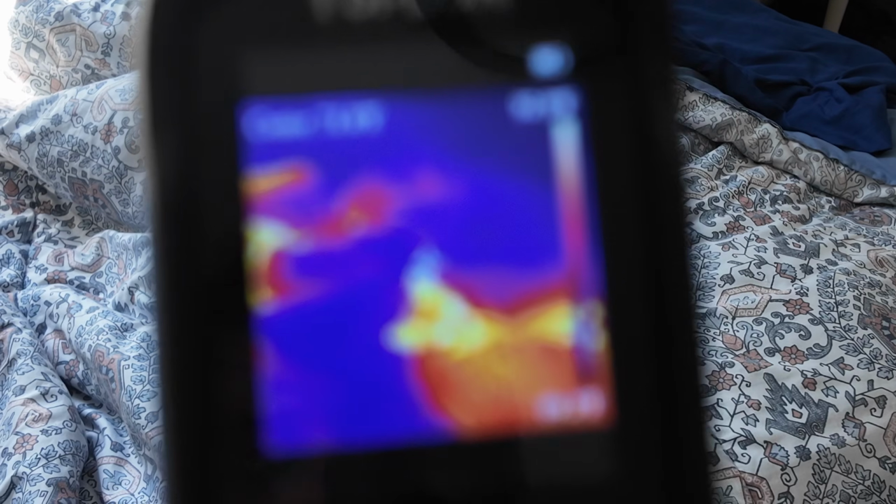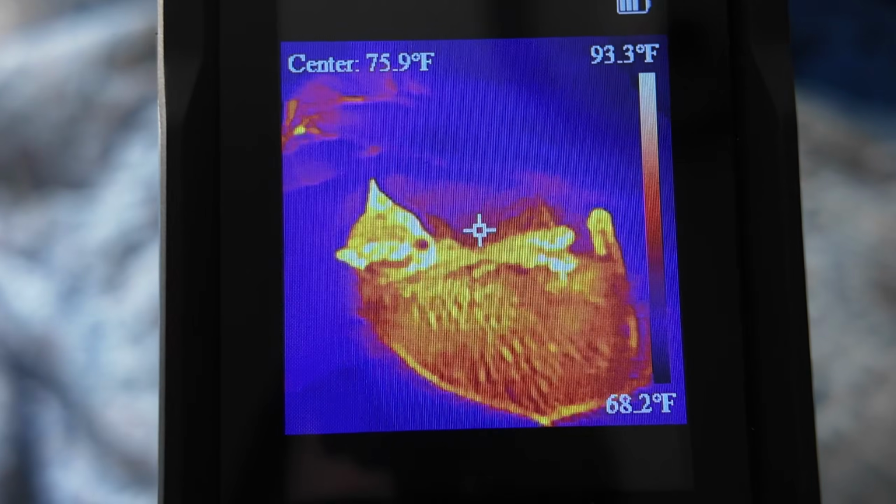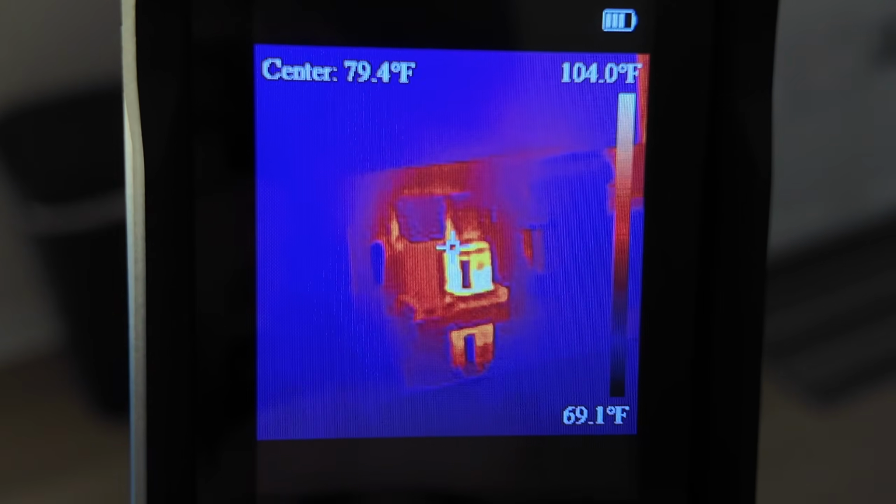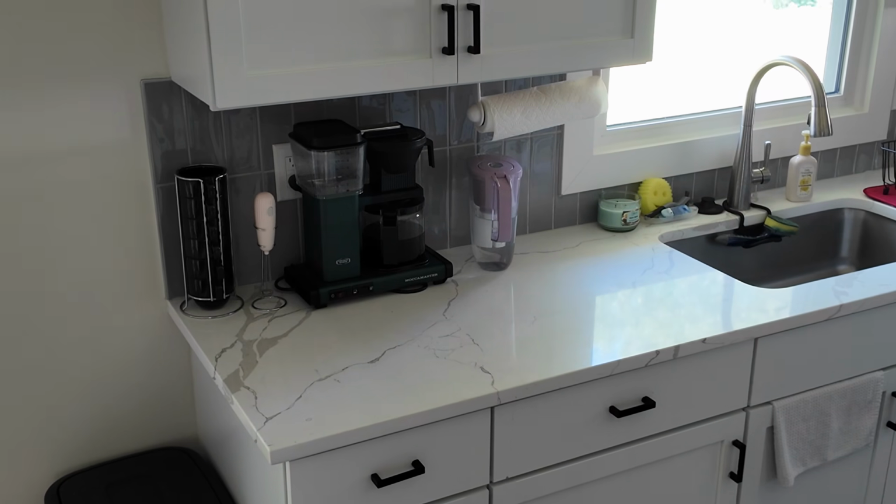If we look at the cat under the camera, we can see Norma in more detail. She has a cold little nose. Yeah, that's about it for the cat. What's that? What is that glowing vat container? Is it some kind of potion? No, it's just the coffee machine.